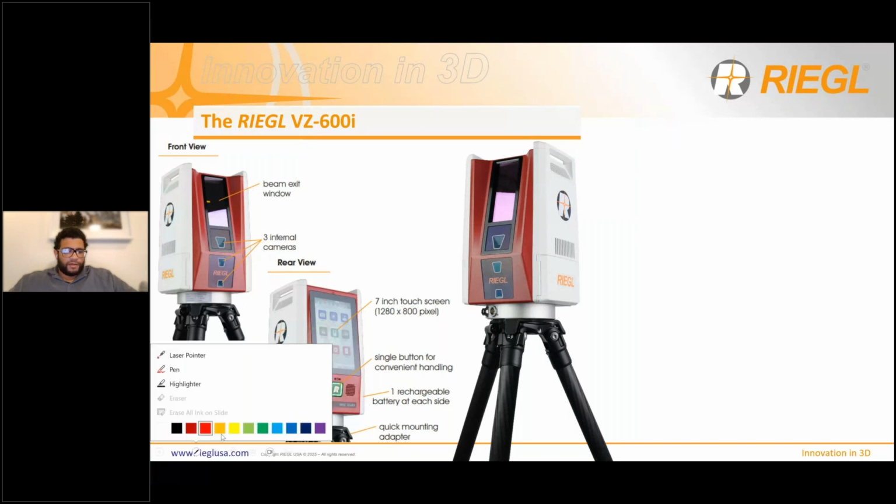Let me use the laser pointer here to show that. Oh, it doesn't really want to work now. But there's 2 doors on the side of the scanner where the batteries go inside. Each battery gives you about 90 minutes of scanning, so you get a total of 3 hours. Then there's also the quick release adapter on the bottom of the unit that quickly snaps the scanner on and off the tripod.